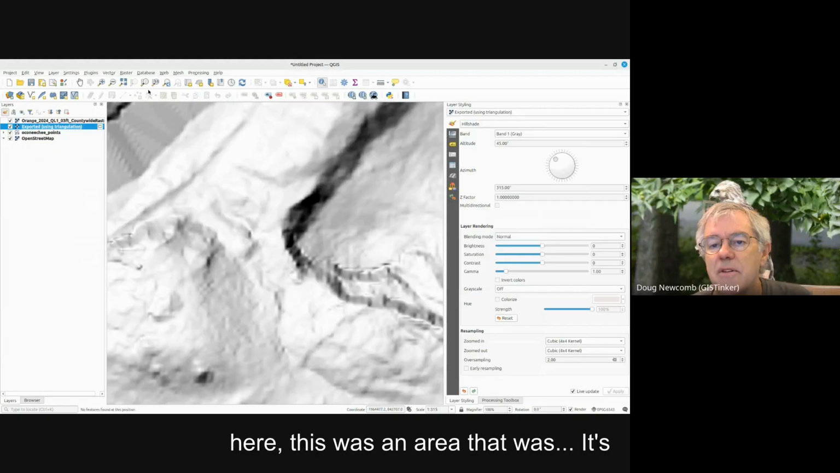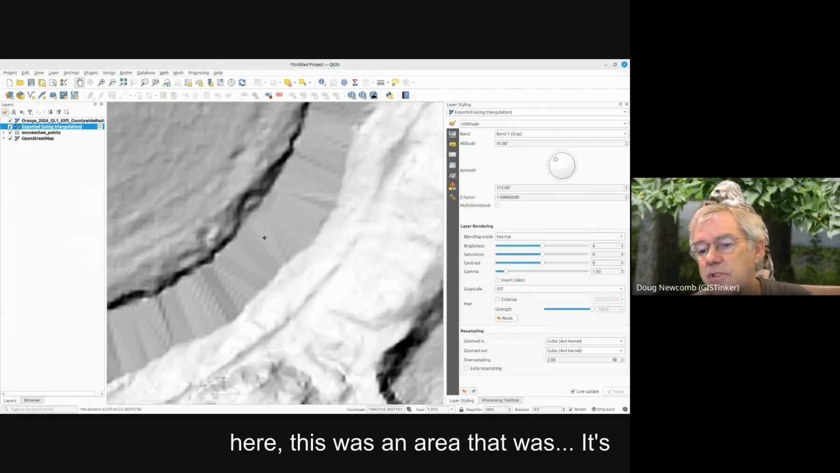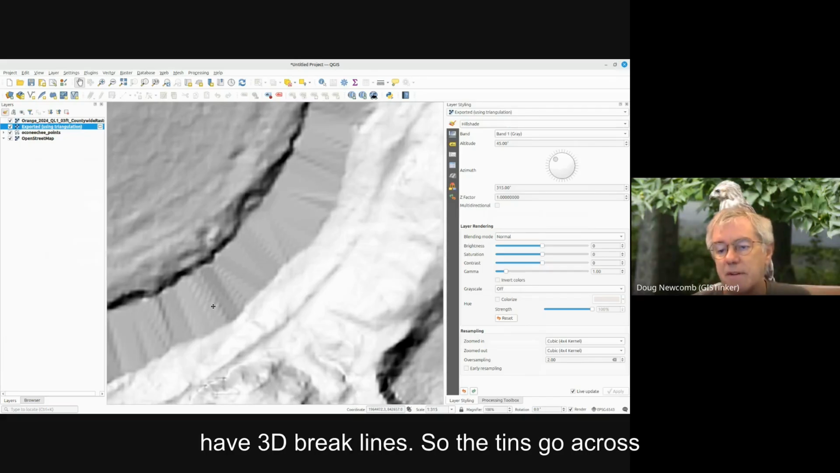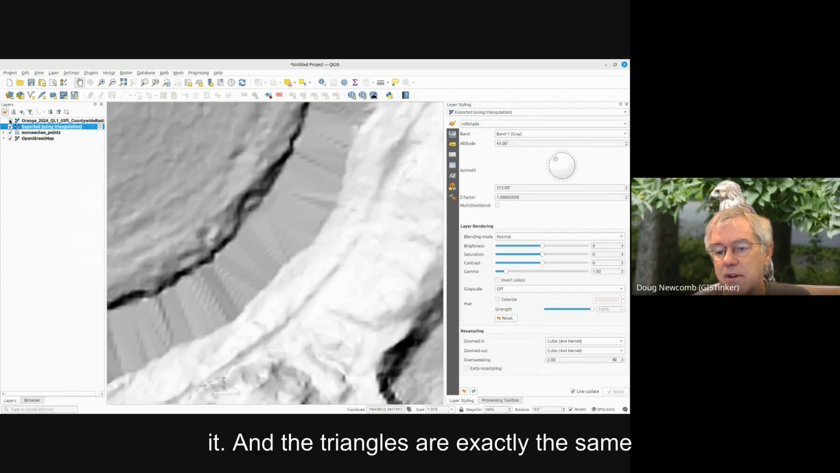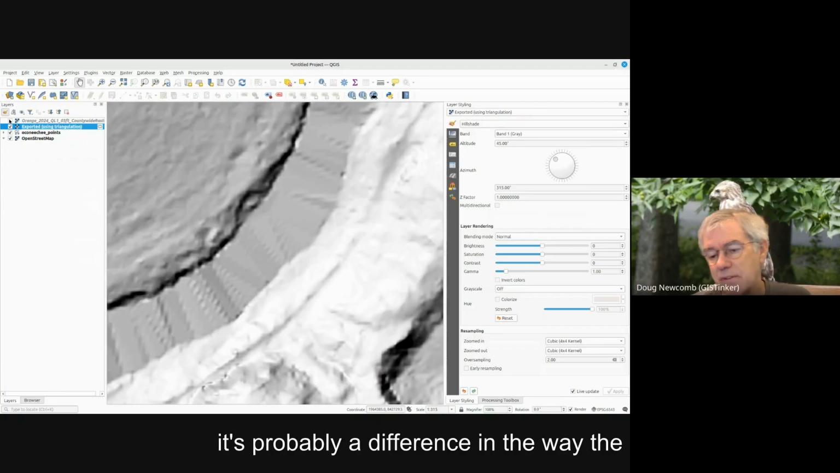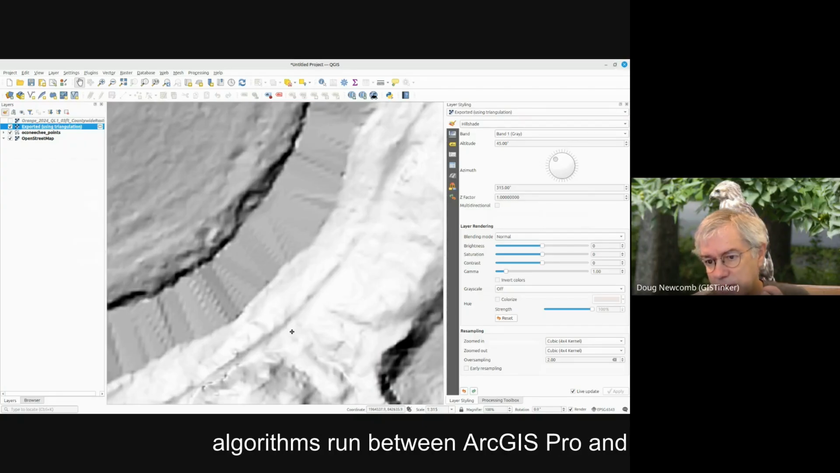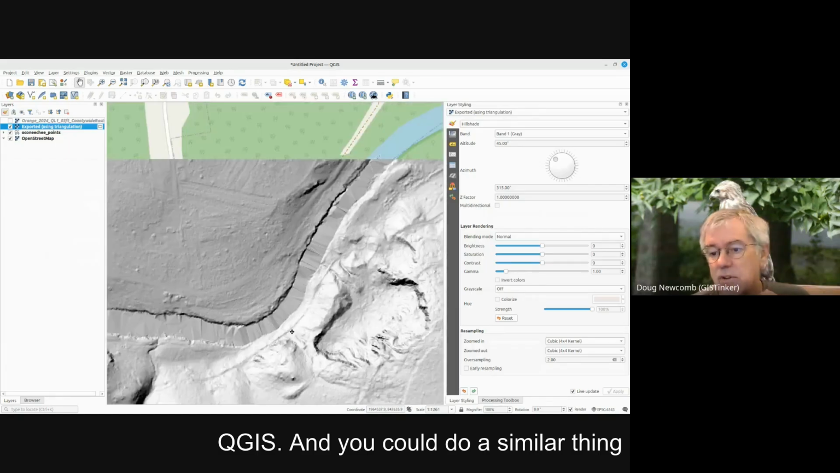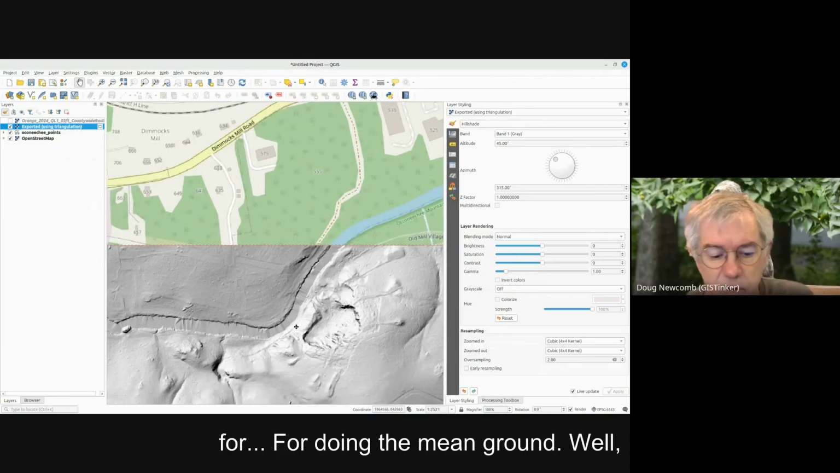And if you notice up here, this was an area that was too small. The river is too small to have 3D break lines, so the tins go across it. And the triangles are at exactly the same place. It's just a little sharper definition. I'm not really sure why, but it's probably a difference in the way the algorithms run between ArcGIS Pro and QGIS.